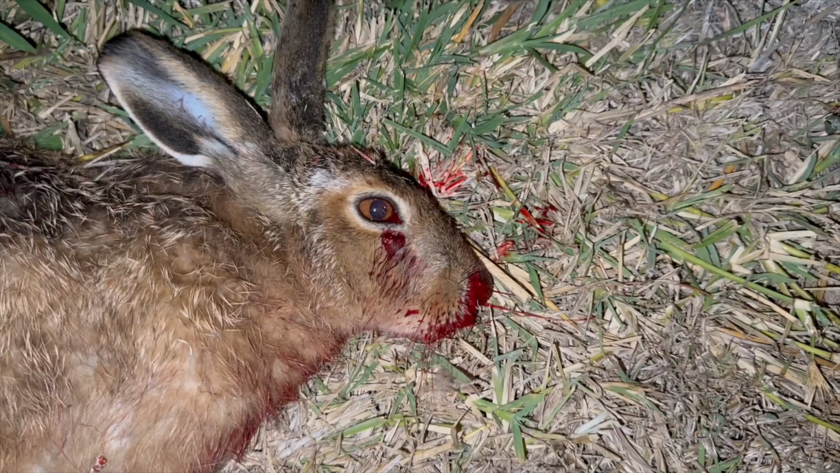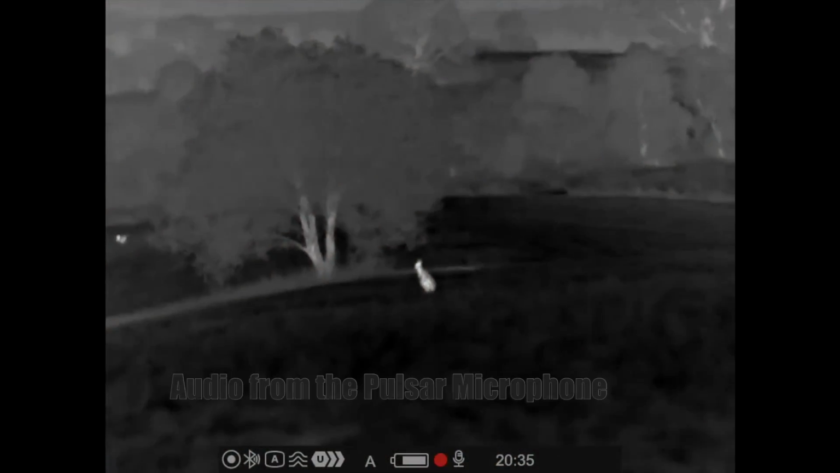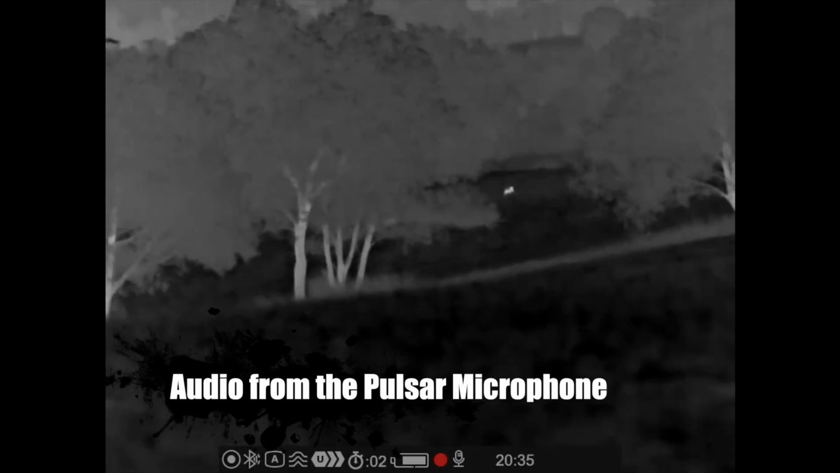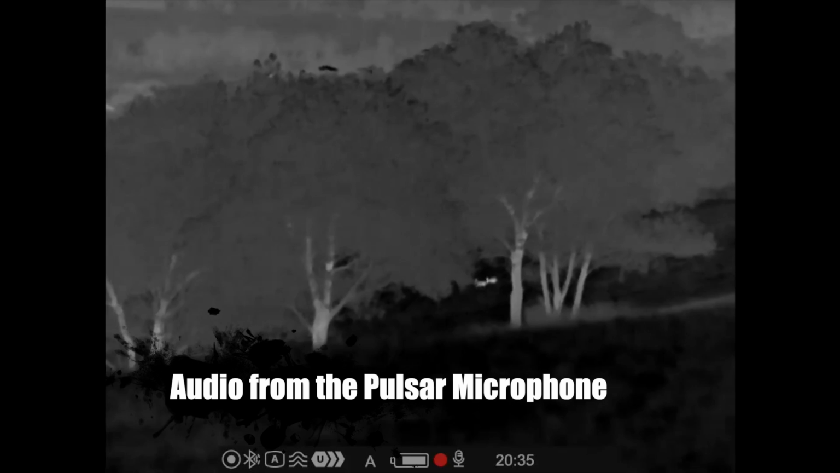Nice clean shot just below the eye. About 100 yards away we've got a wallaby, and then further out at 200 we've got a couple of hares there.